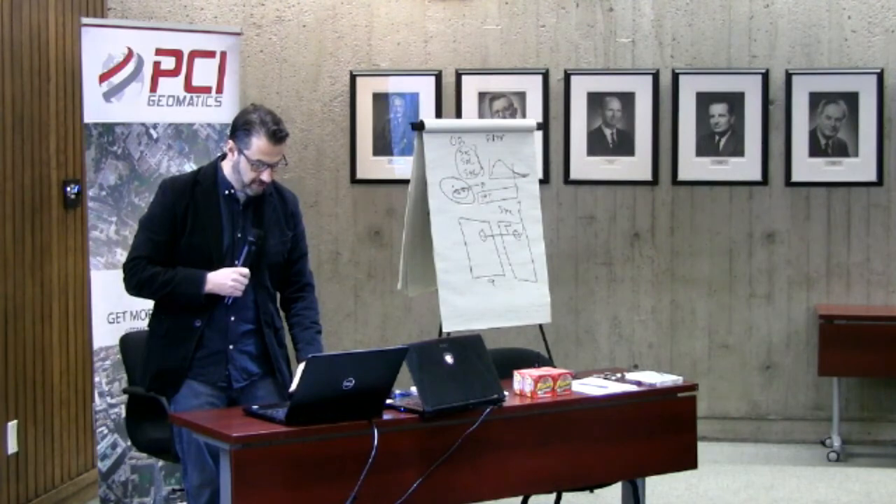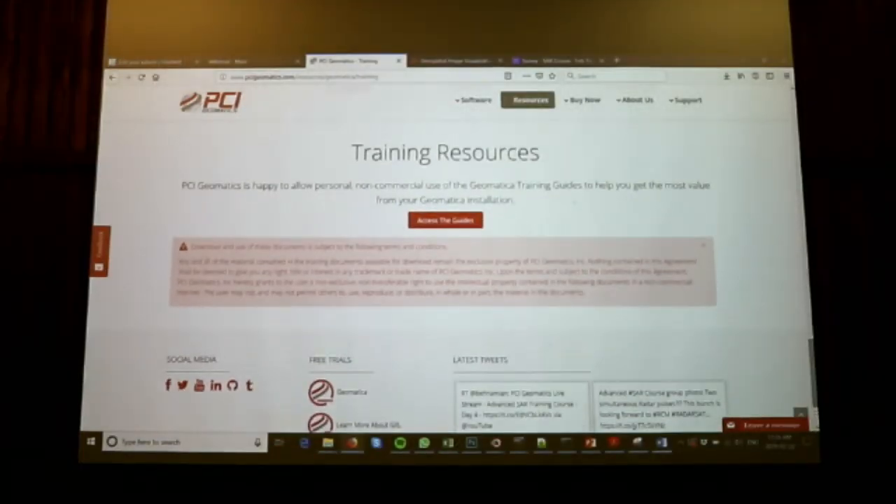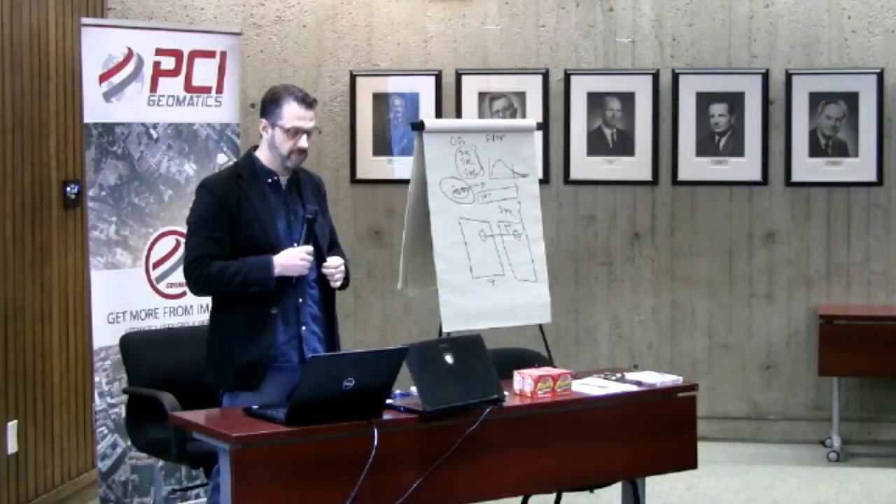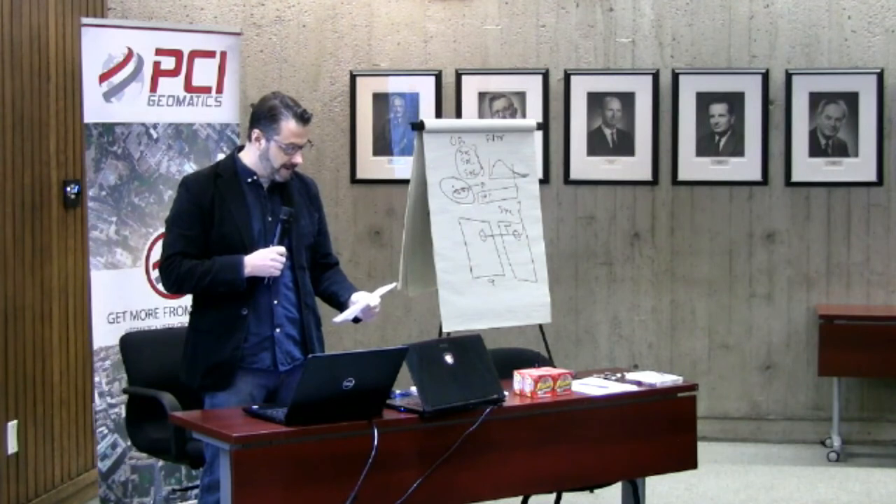Lots of other material is available. We have all of the Geomatica learning guides. So if you go to the bottom part of this page, you can download the course manuals. There's a Geomatica 1, Geomatica 2, Ortho Engine. There's a radar manual, there's a SAR manual. There's a lot of material available for you to review. So I just wanted to make sure that you were aware of those resources, so that you can go back and revisit them.